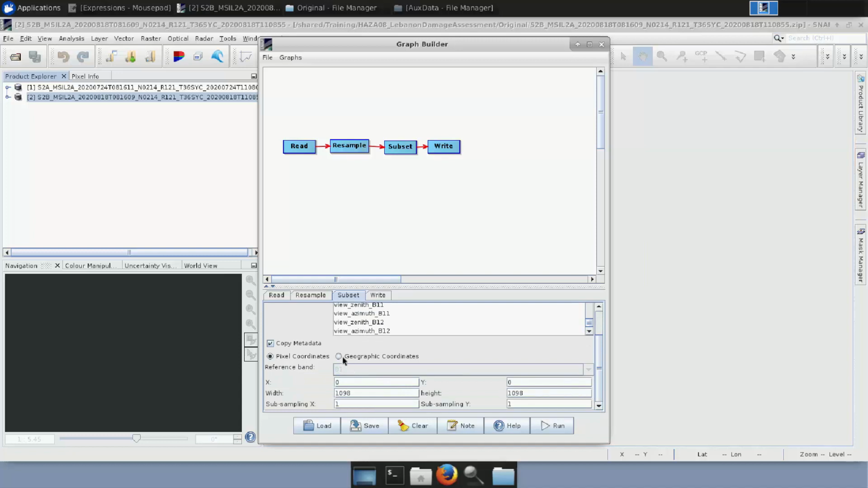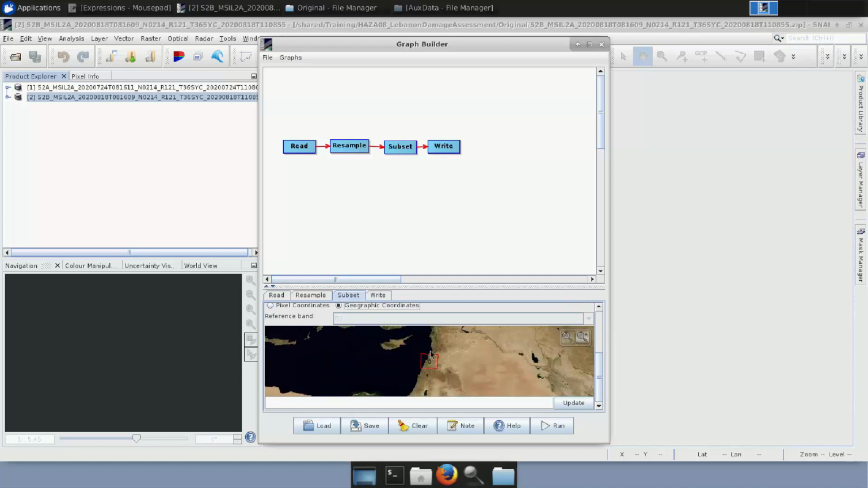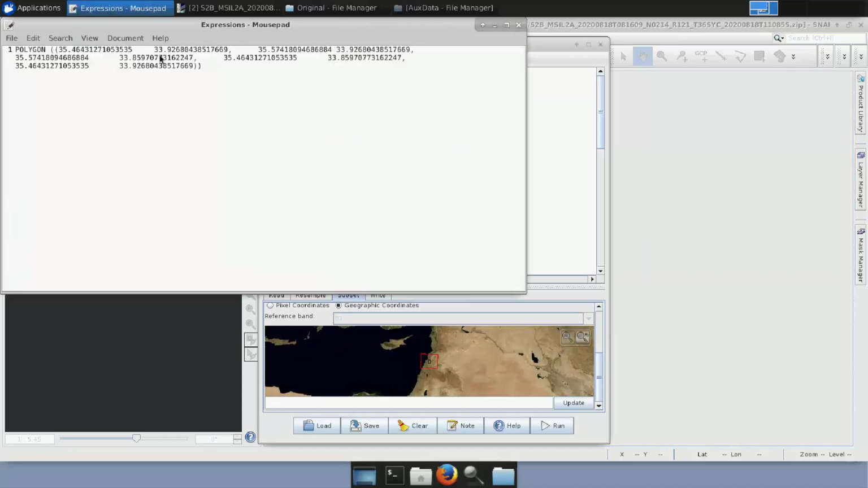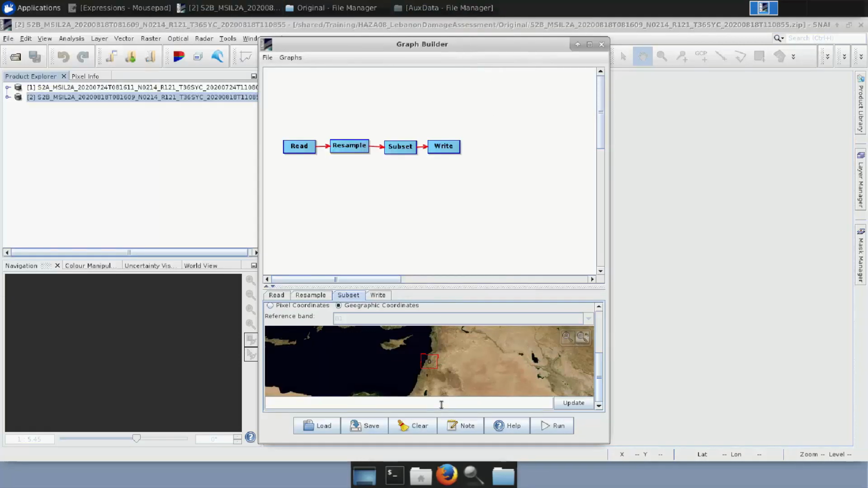Let's go down to the geographic coordinates. Let's zoom in again to see the location, and let's go here in the expressions and copy this polygon and paste it down here. Once this is done, we click Update, and we see that this yellow rectangle has been created again, defining the subset of the area.